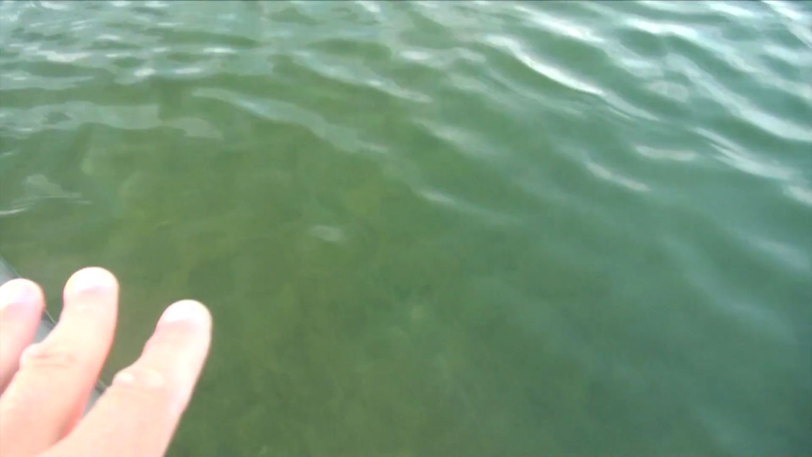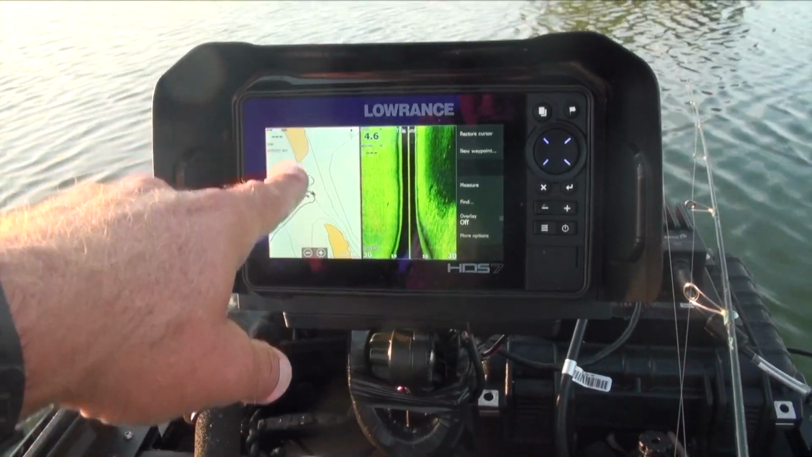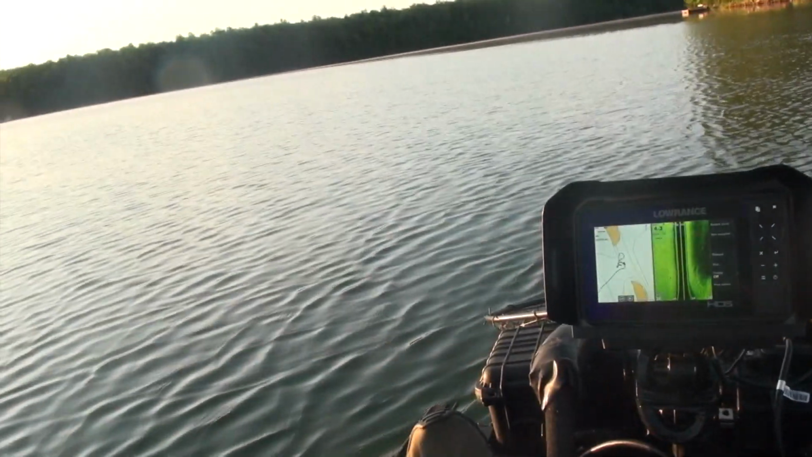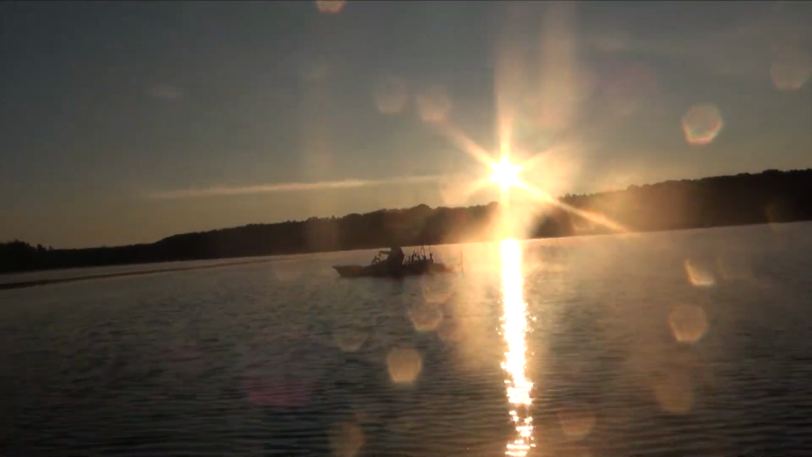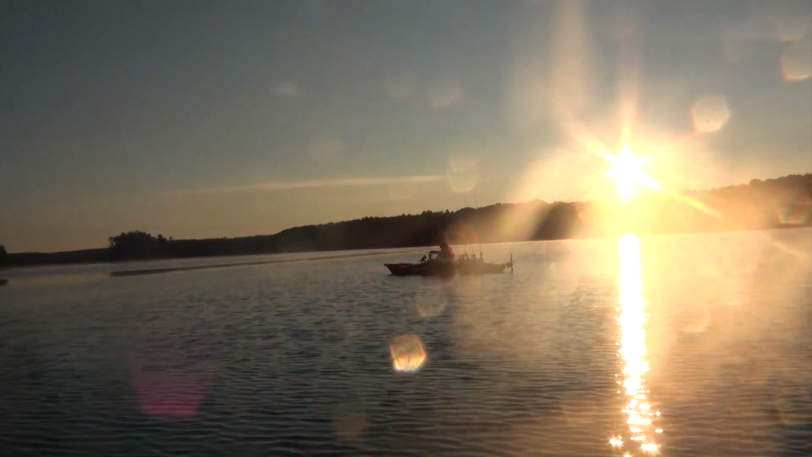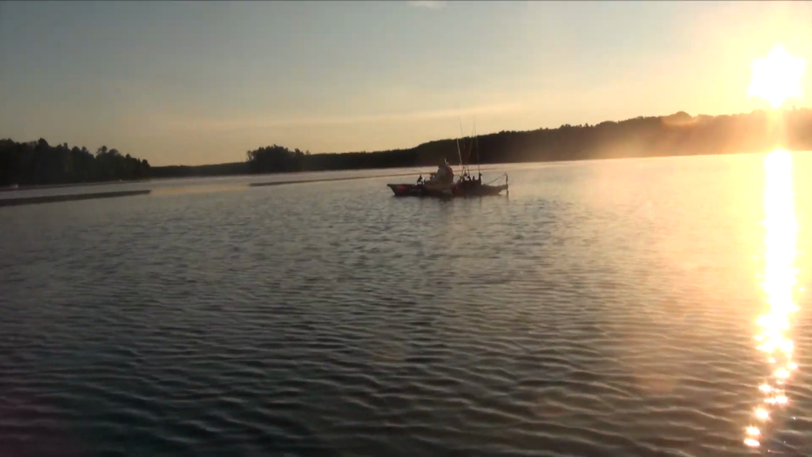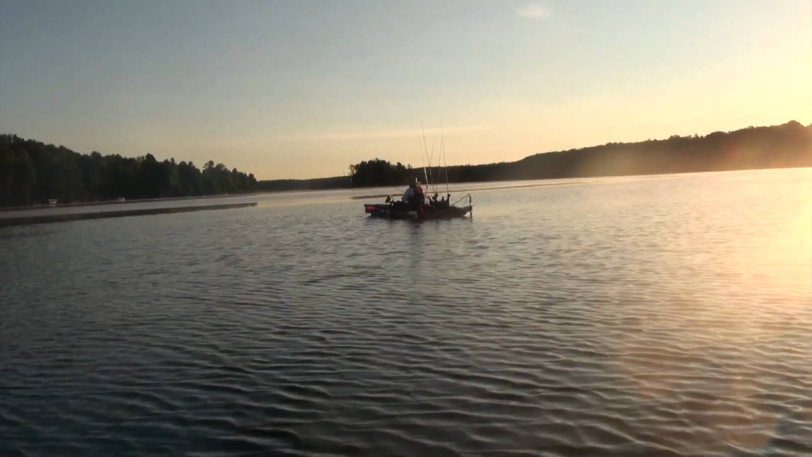I'm seeing open areas here and there that I think were beds probably a month ago, but this pinch point between this saddle in between two islands can be productive. And we're gonna keep moving because of this low light period. I think let's each pick a side and just power fish the bank, move down lake, and throw something fast like a spinnerbait or something up in the pads.